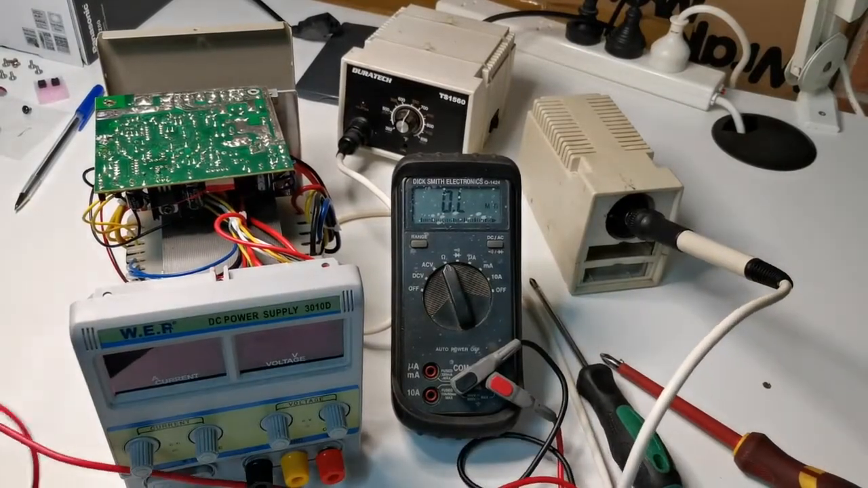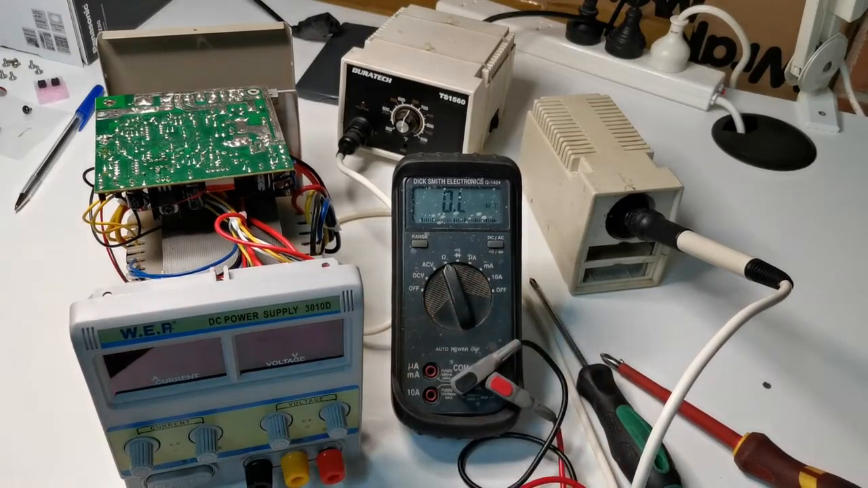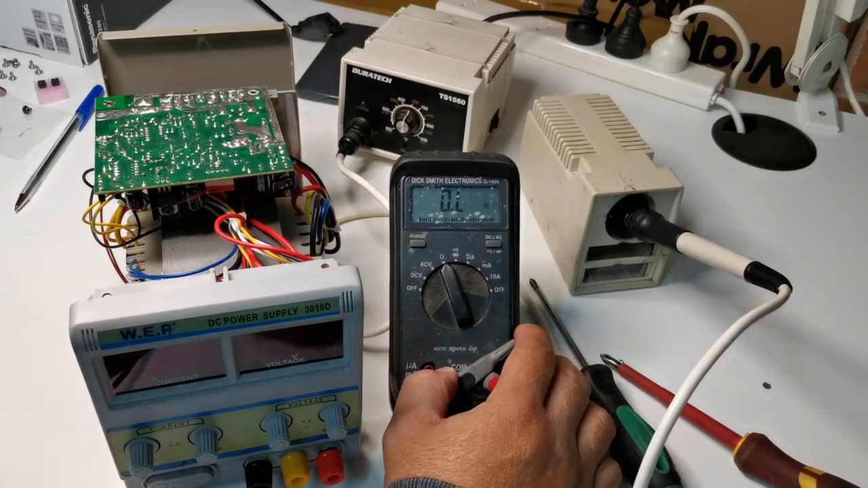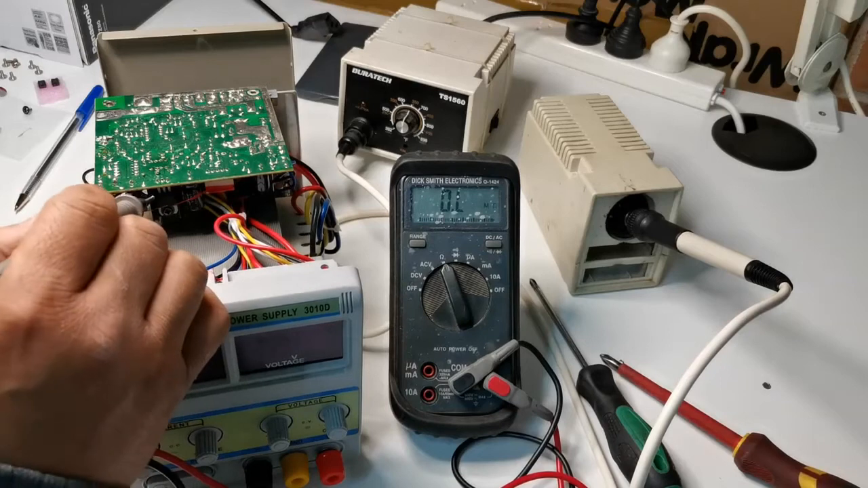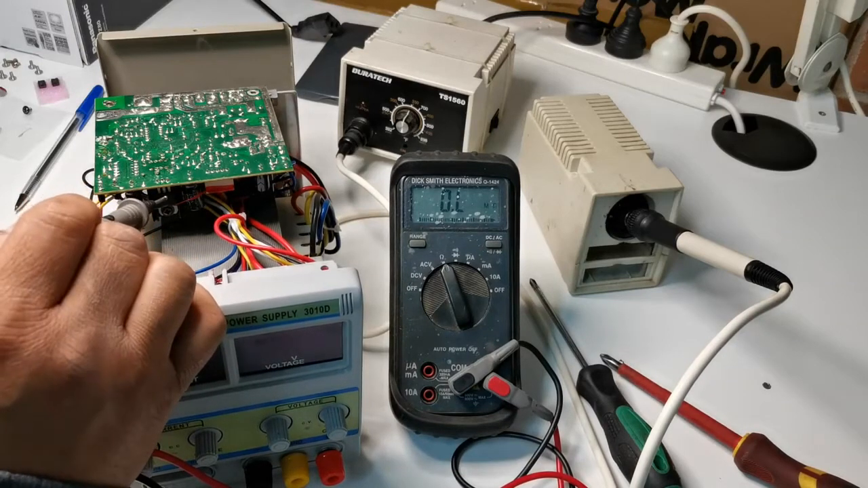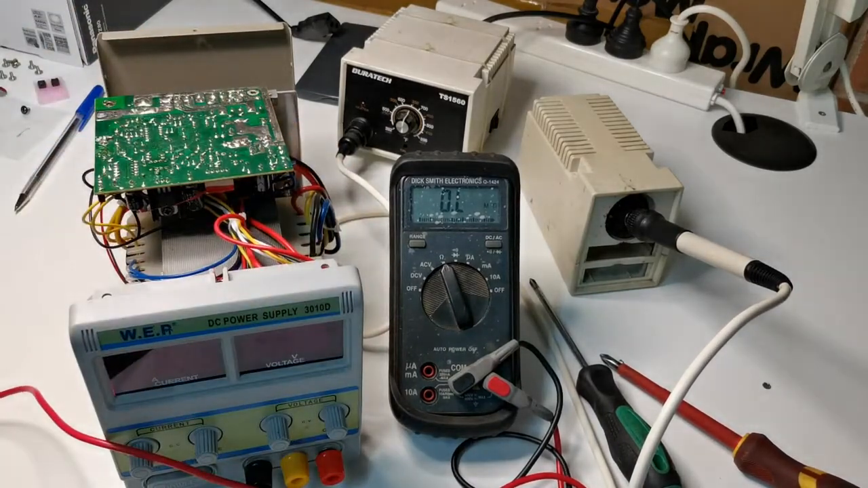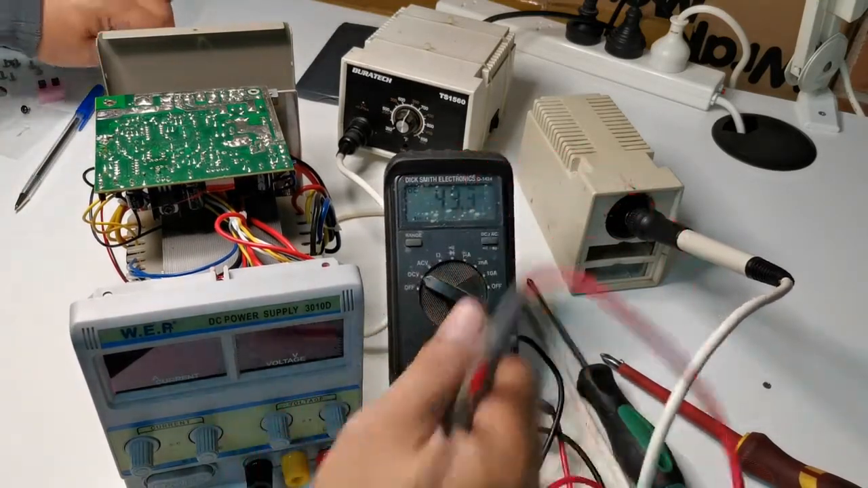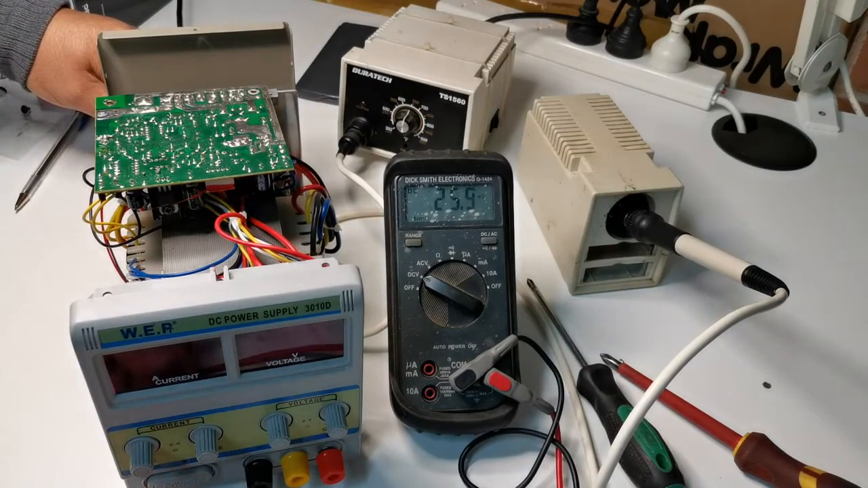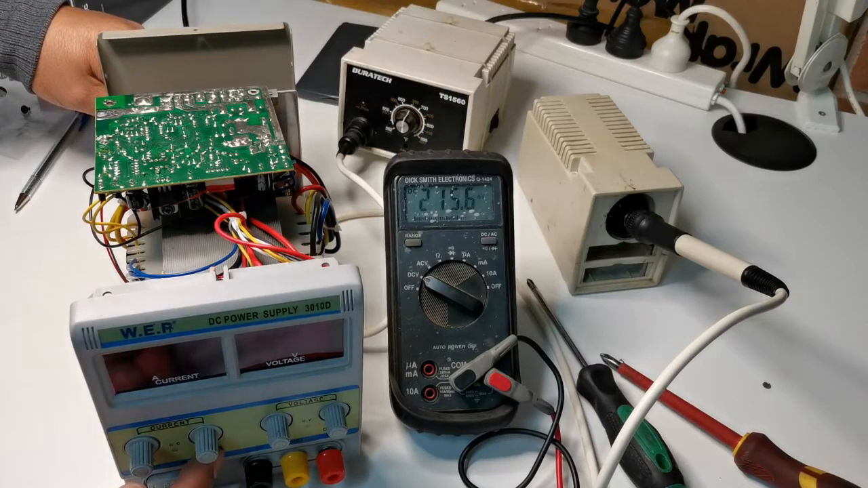Okay, before we find the short or low resistance circuit, we'll check if we get the output voltage of this regulator to 12 volts while the chip is removed. So let's power it up and we'll have a look. Hopefully this won't affect the regulation of the voltage or damage any other component while the chip is removed.